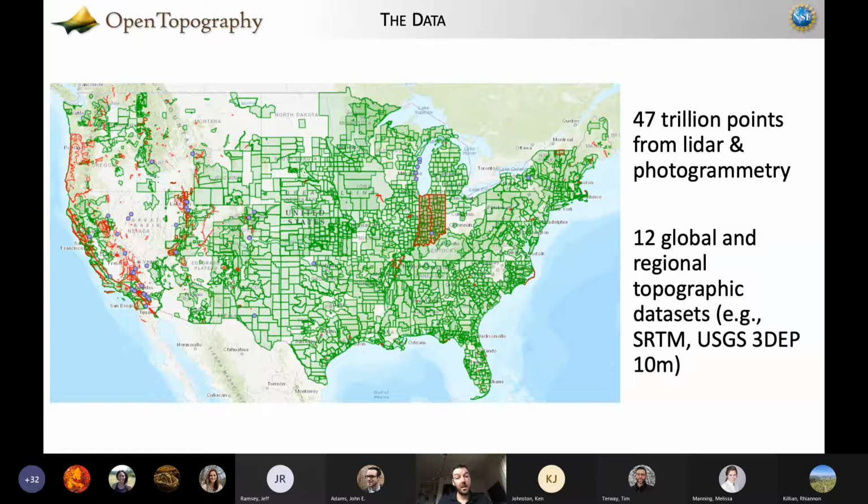Beyond the LiDAR data sets, we are also focused on topography at the global scale. We currently have about 12 different global or regional topographic data sets. This is everything from SRTM, the NASA DEM, ALOS World 3D, and the new Copernicus DEMs, as well as data sets like the USGS's 3DEP, which many of us used to know as the National Elevation Dataset, NED, available at 1 meter, 10 meters, and 30 meters.